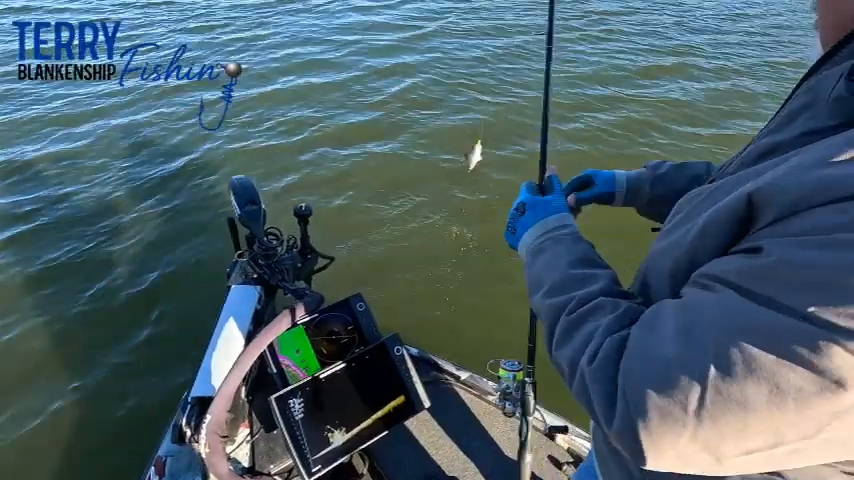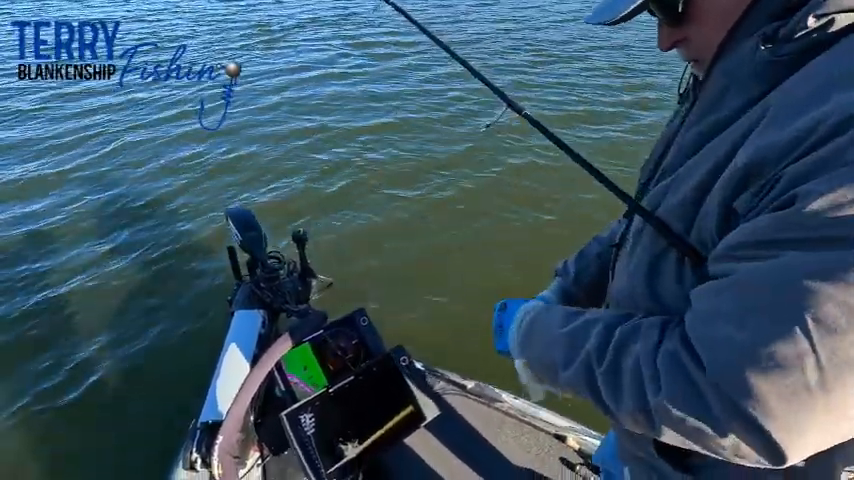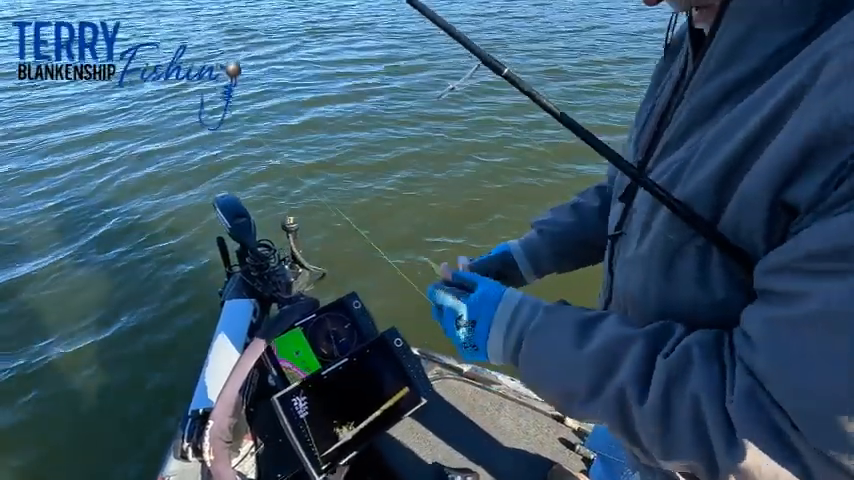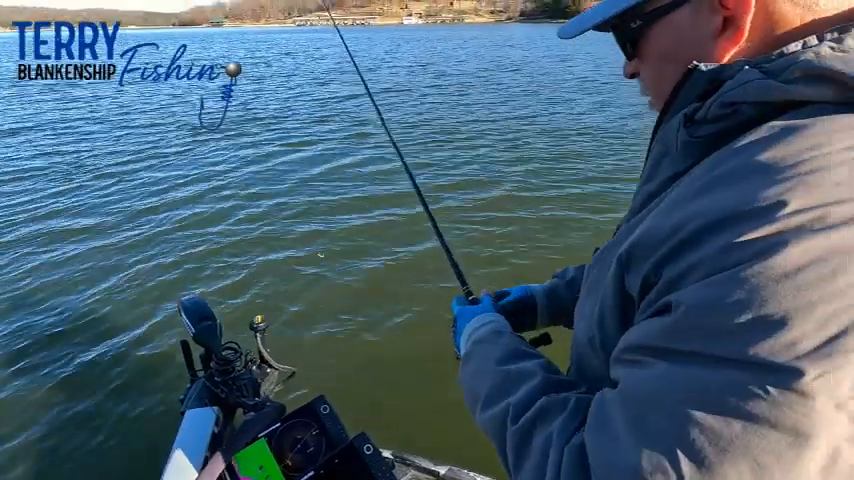It just wasn't a big one. It seems to be the pattern. We have to catch some of these little guys. I guess just maybe get them out of the way or get the big guys, kind of get their attention. So we're going to try it again.